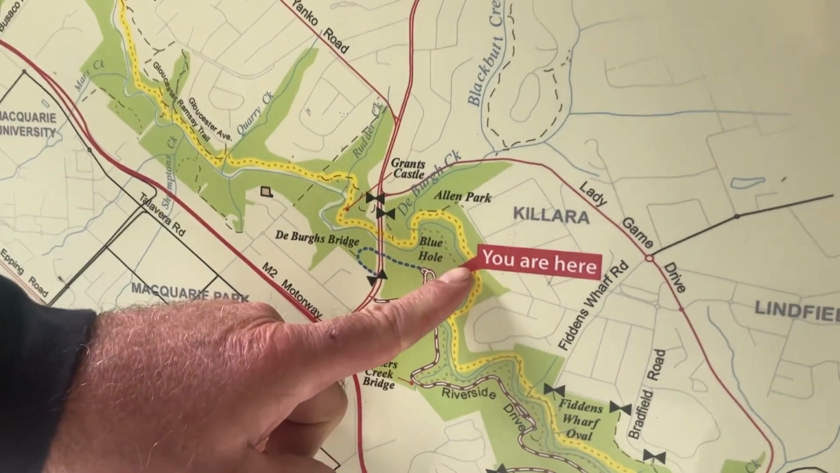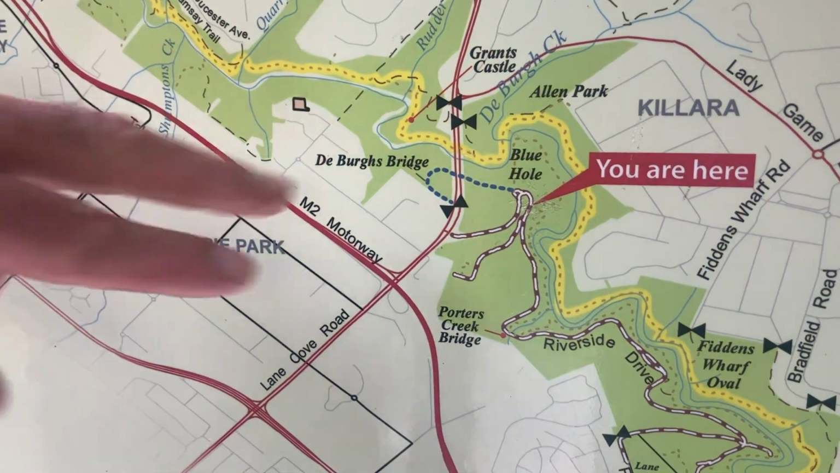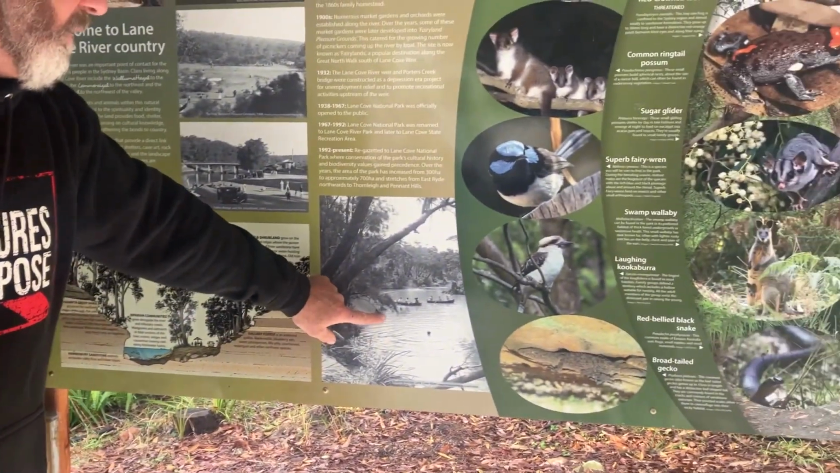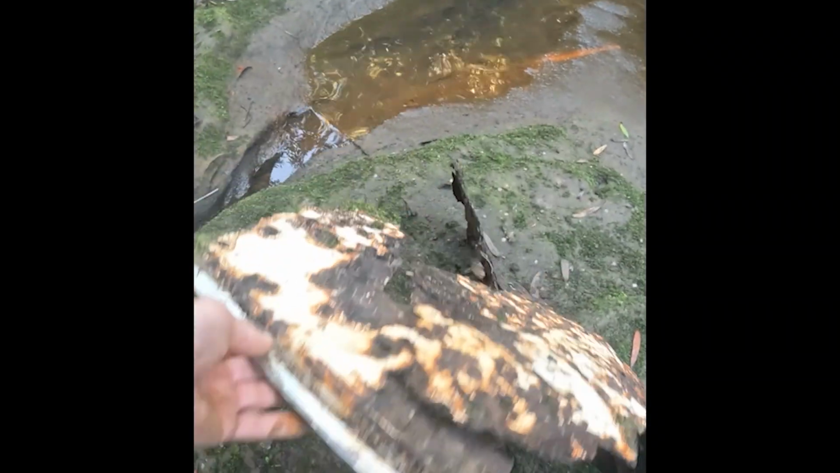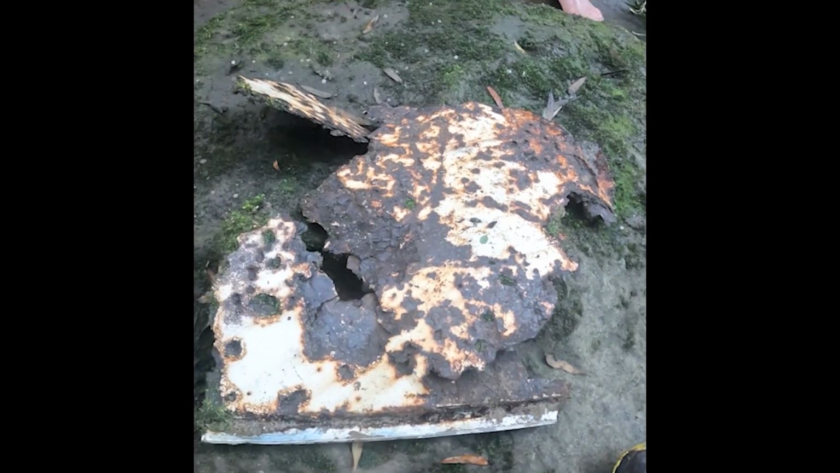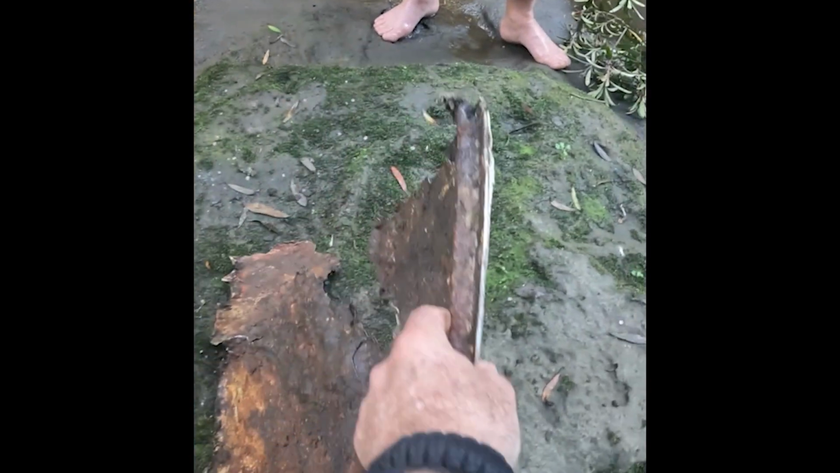We are here in the Lane Cove Park, which is actually the Lane Cove River. And the Lane Cove River has the blue hole right here, which if you look at this picture here, is what it looked like in the 40s and 50s. We're looking for something that actually shows, and we have like a bluish teal green paint on an old metal door frame, and it is the right age.